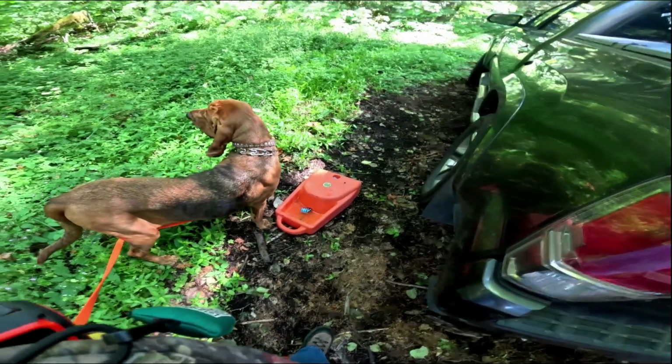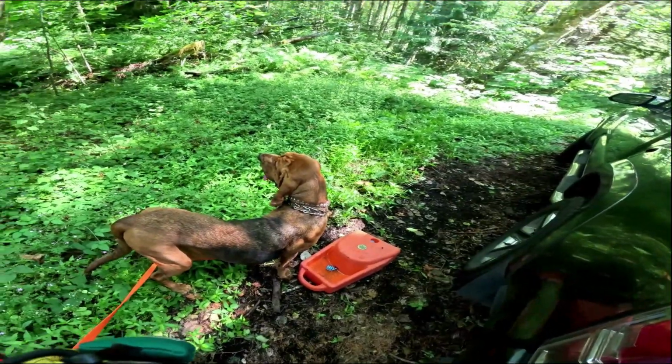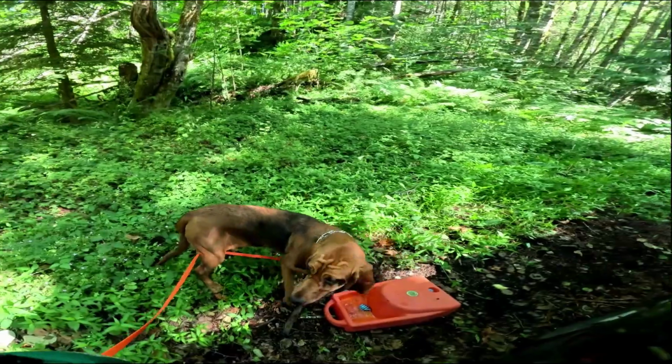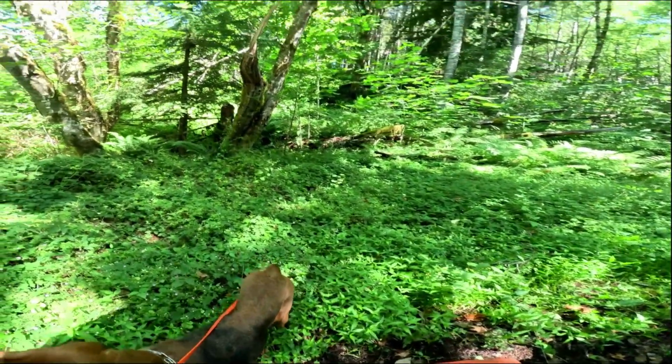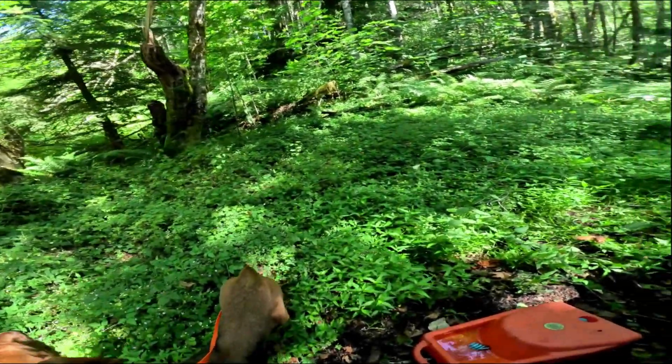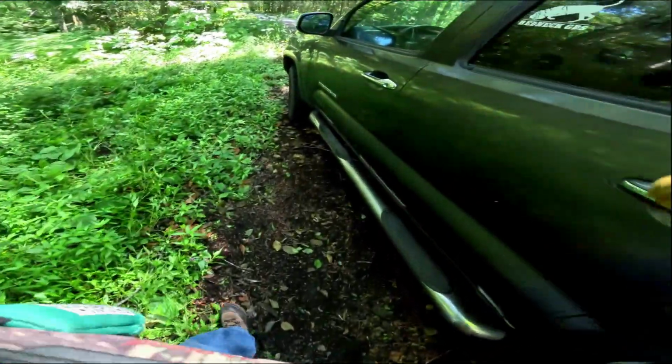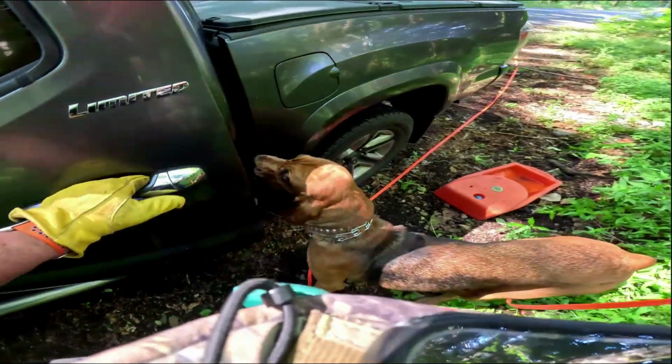Got out before it got too... Oh, you hear something? Oh yeah. The wind just hit me too. Got her first. All right, let's load up. Come on. Load up.